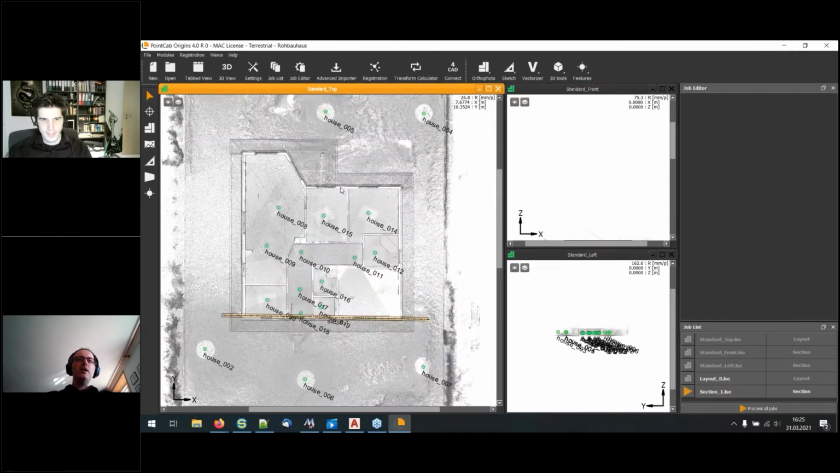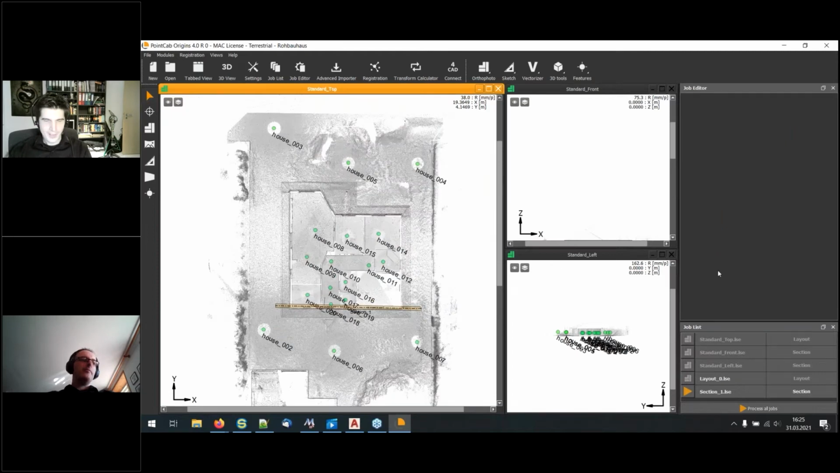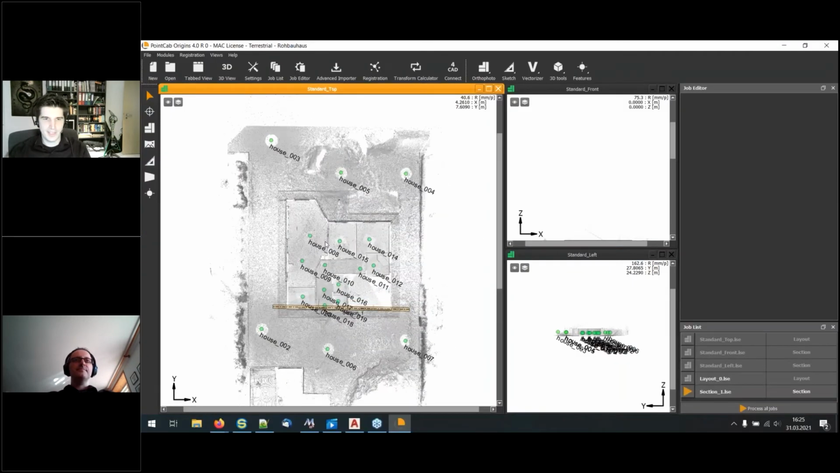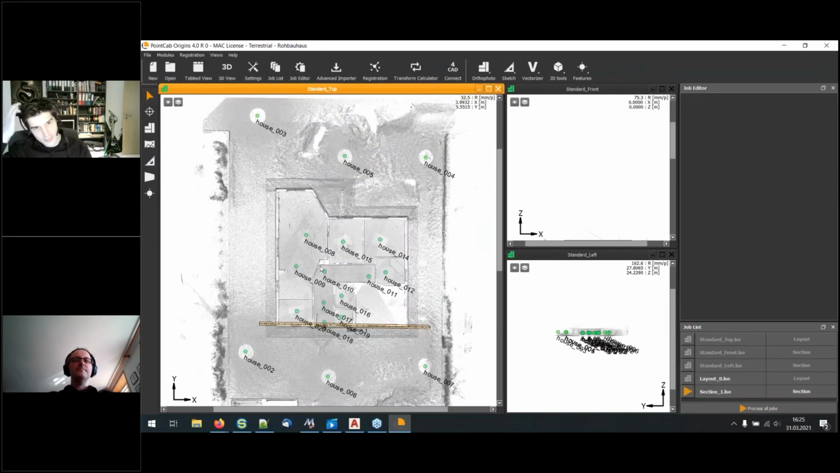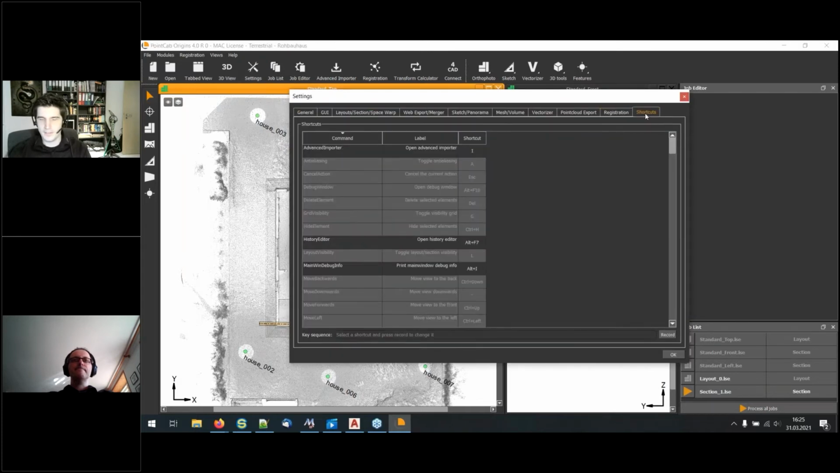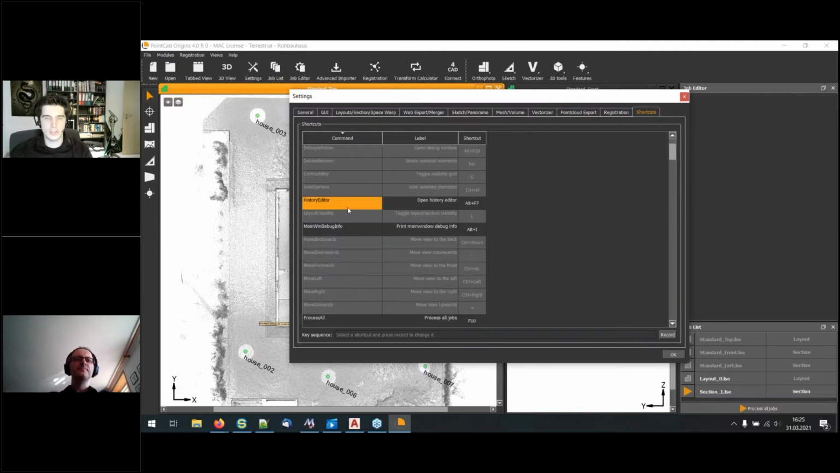So let's open another project here. What do we have next? You heard about the sheets. Now the next big thing: the shortcut manager. Everybody wants to have a shortcut manager. Everybody needs a shortcut manager. Let's open the settings here. The last tab is named shortcuts, and here you directly see all the shortcuts which are in PointCab, and you can set your own ones.